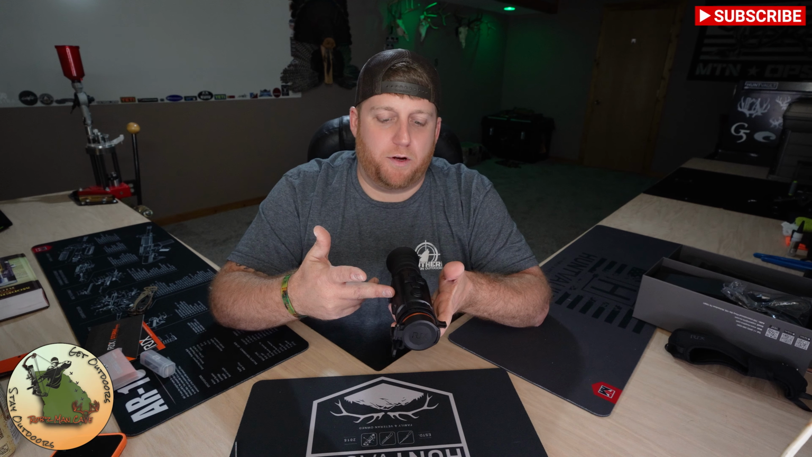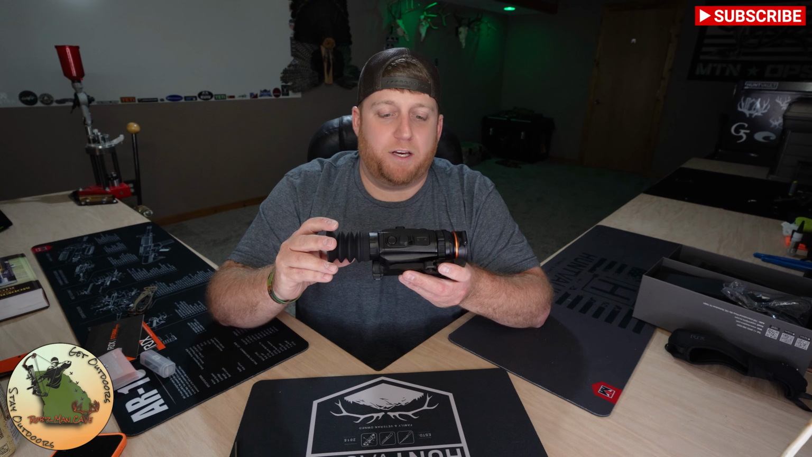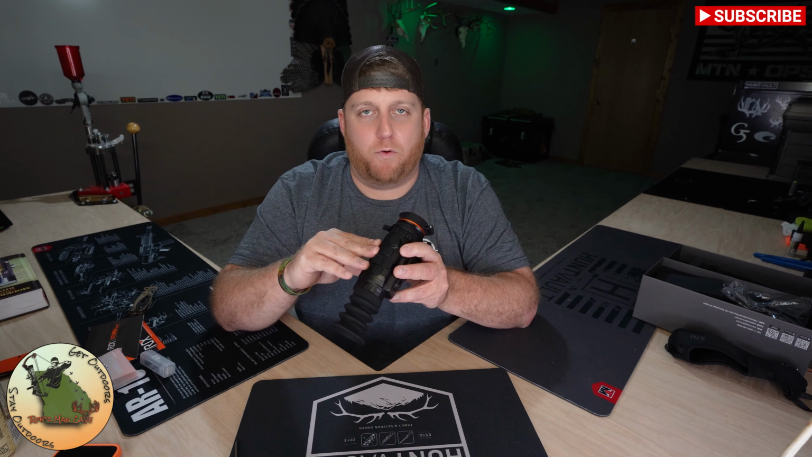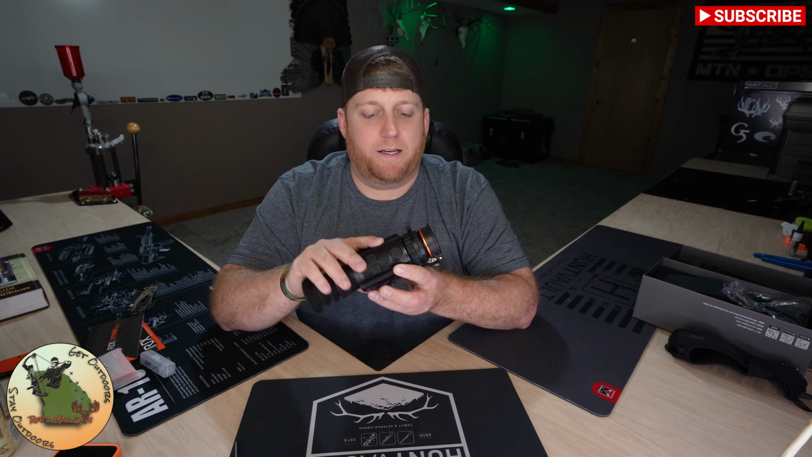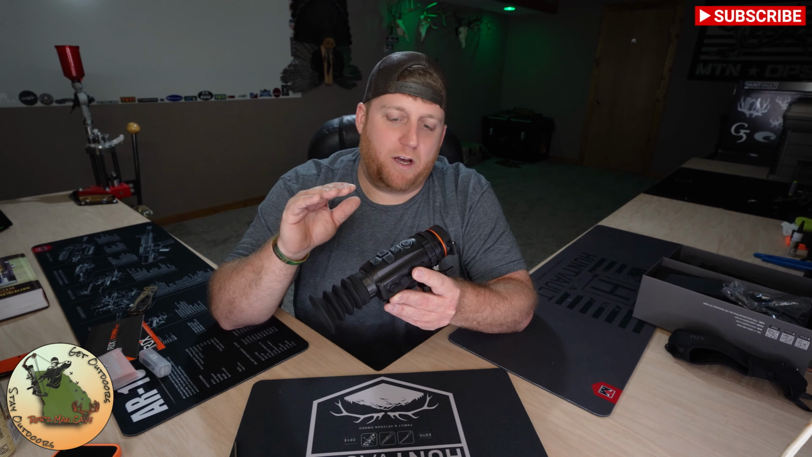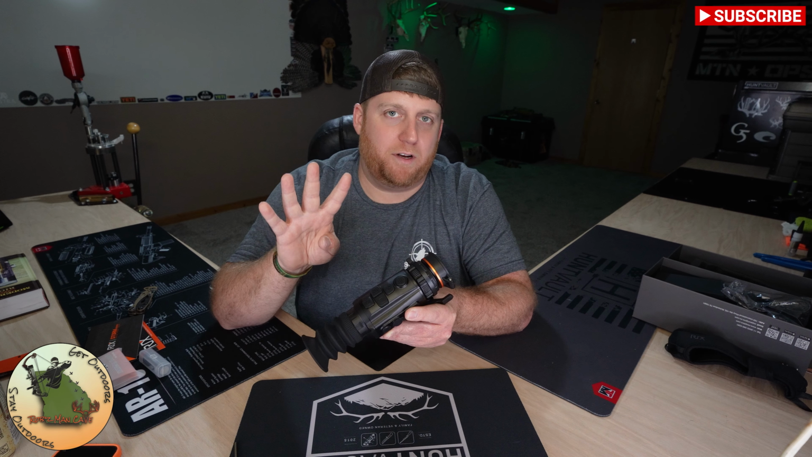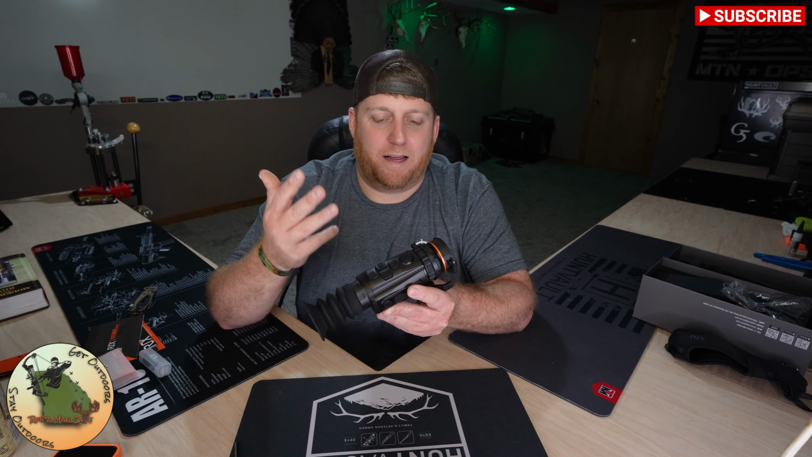As far as storage goes, it does come with 32 gigabytes of built-in storage, so that should be plenty to get you through the night. The sensor resolution is 384 by 288, so you are going to get superior image quality out of this guy. You're going to have the option to choose from a wide variety of reticles, and you're going to have 4 different image modes, and that's going to be white hot, black hot, red hot, and color.